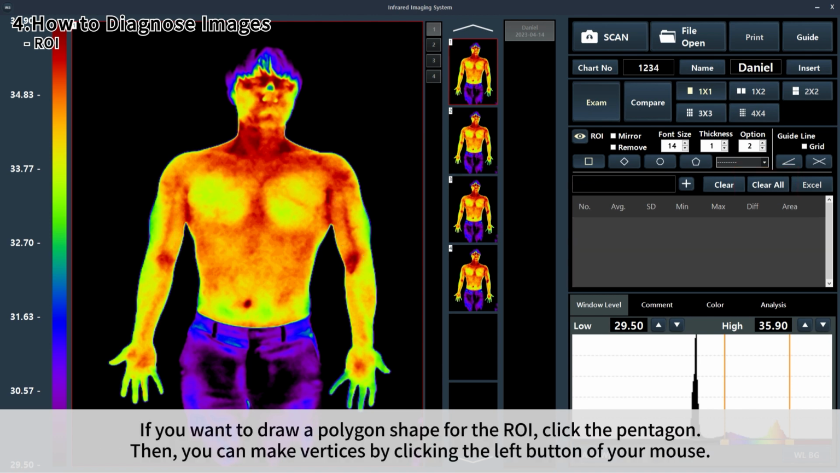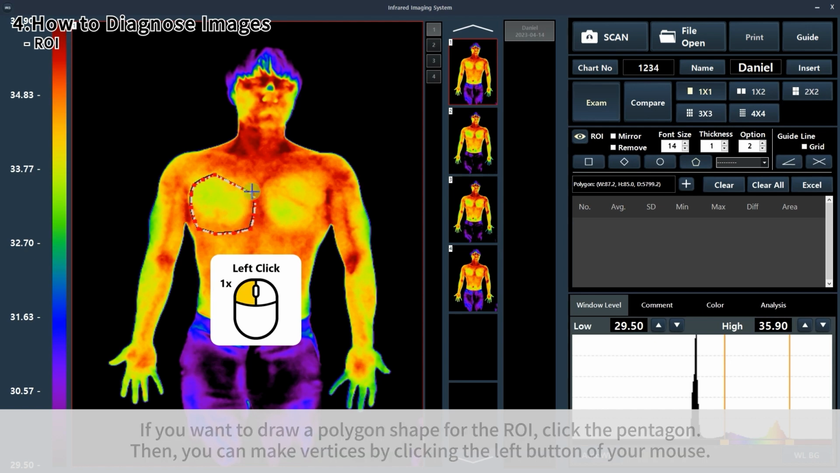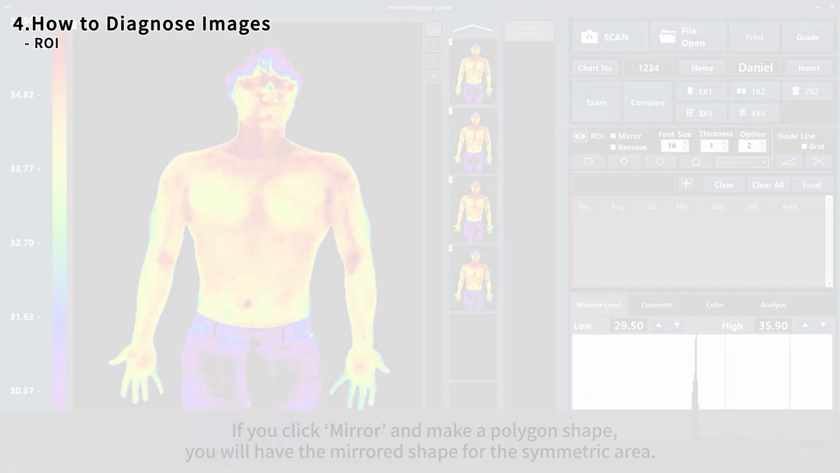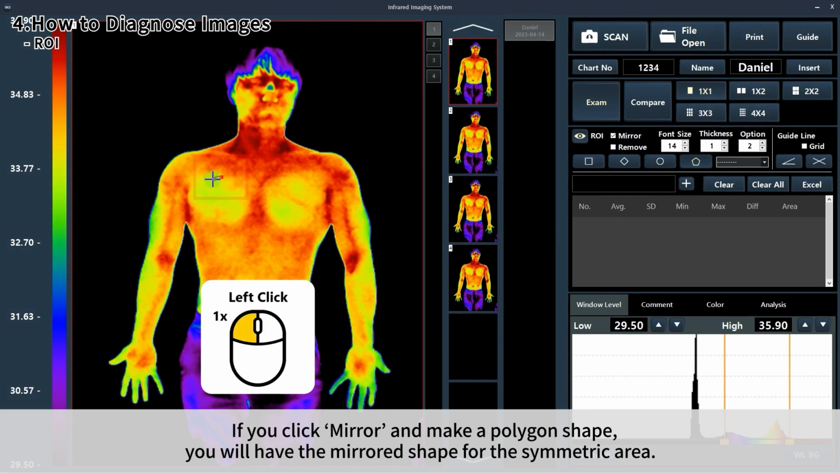If you want to draw a polygon shape for the ROI, click the pentagon. Then you can make vertices by clicking the left button of your mouse. Once you make a shape you want, click the right button of your mouse. Then draw another shape on the symmetric area. This is expected to be used for breast screening. In this way, users can draw the accurate shapes for breast. If you click mirror and make a polygon shape, you will have the mirrored shape for the symmetric area.